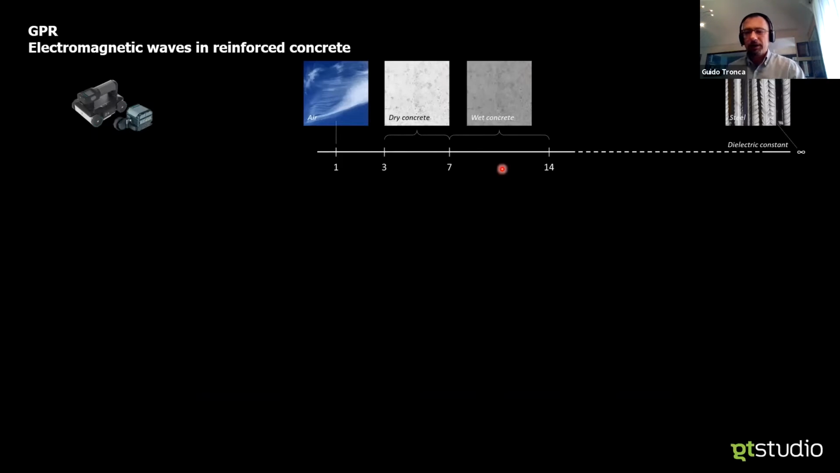So, narrowing down to our field, which is concrete, we can imagine a world made of concrete and air geometrical boundaries or defects, and on the other side, the steel reinforcement. The key point is that concrete is electrically more similar to air than to steel.